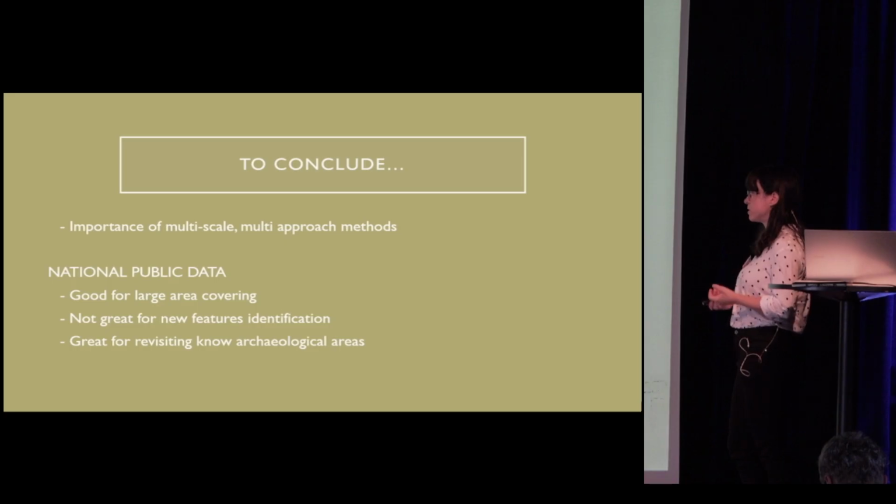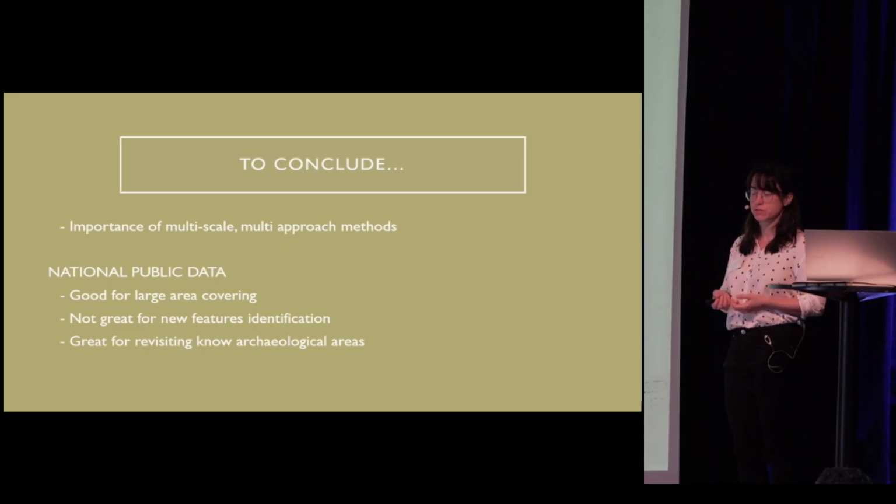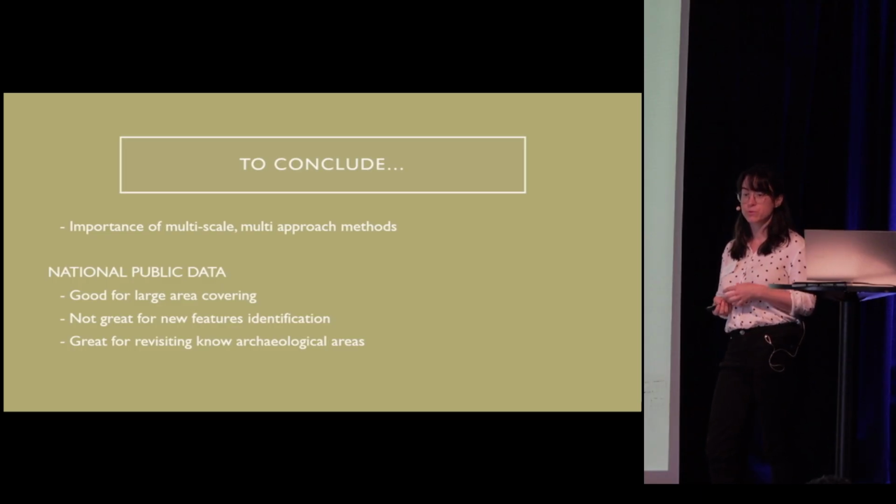But it's really good for revisiting areas where, for instance, in the Valencian Heritage Office, we have thousands of points. Most of them are well placed, but sometimes they get misplaced, and LiDAR can be quite useful to find the position of those sites.